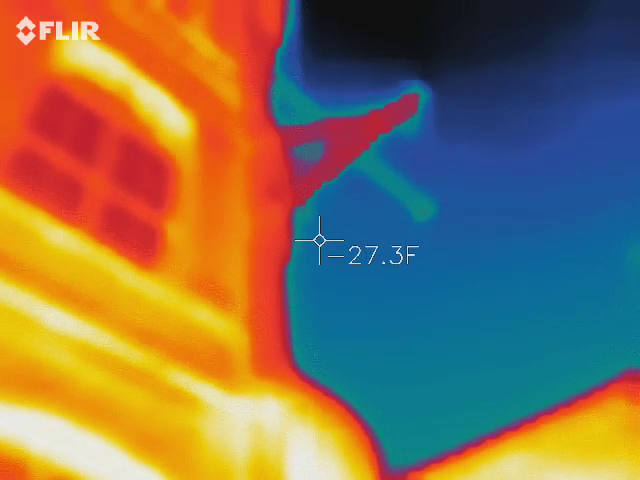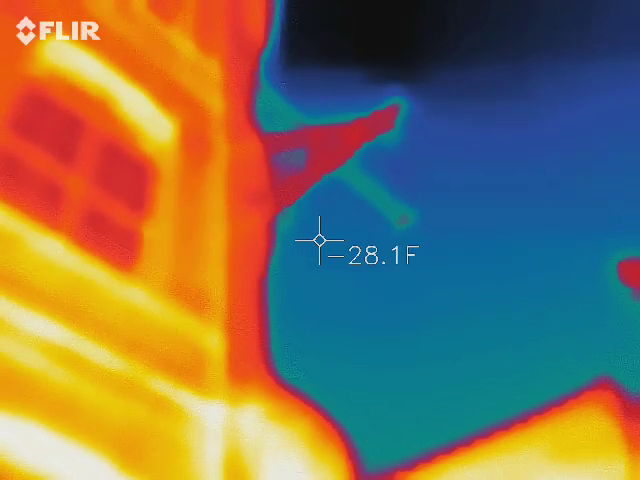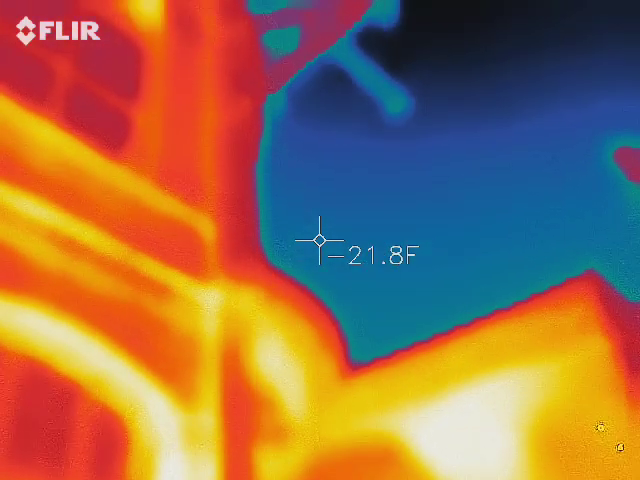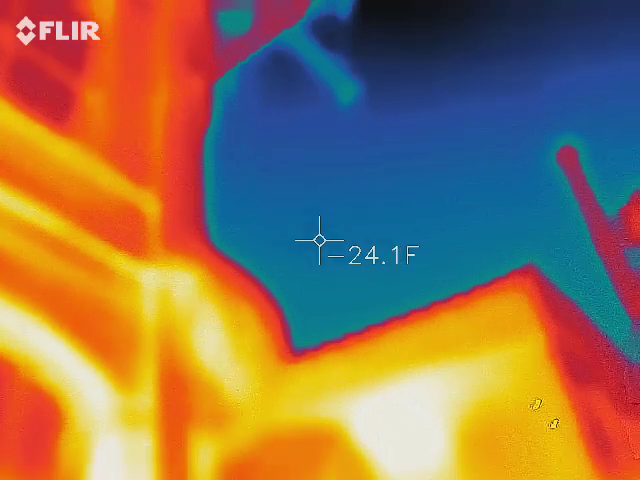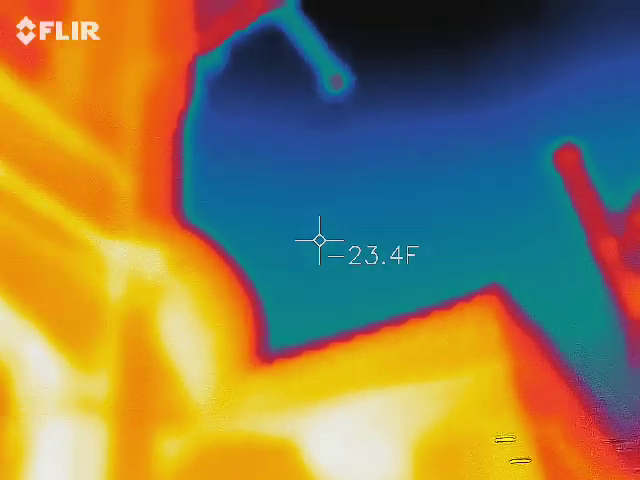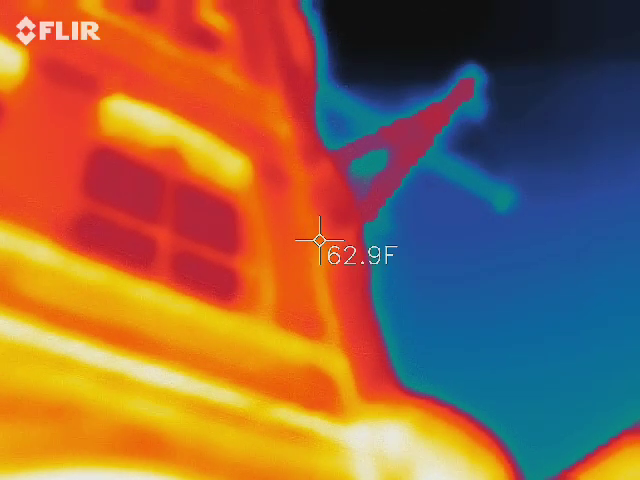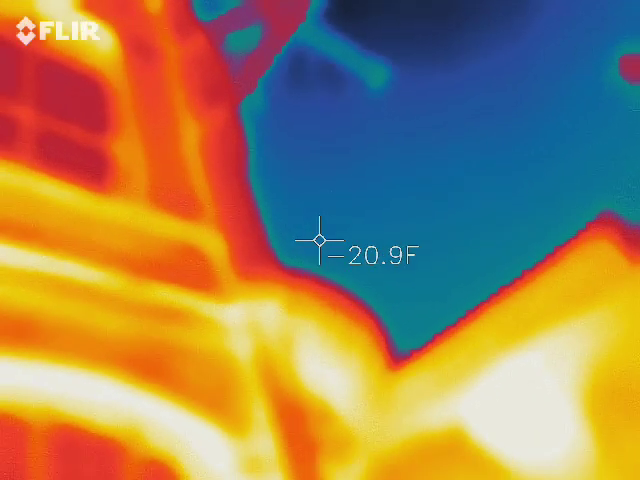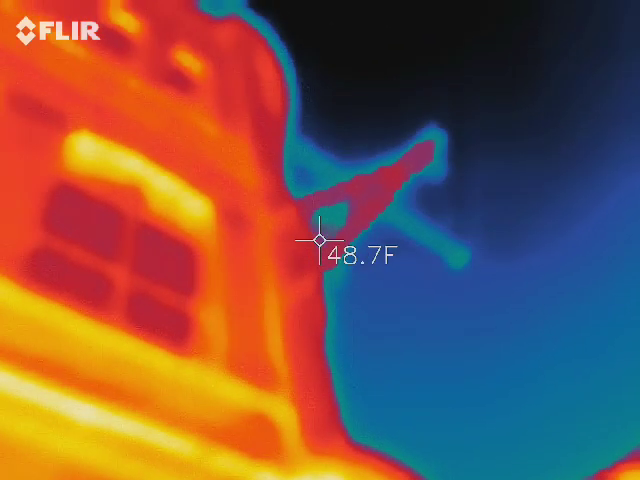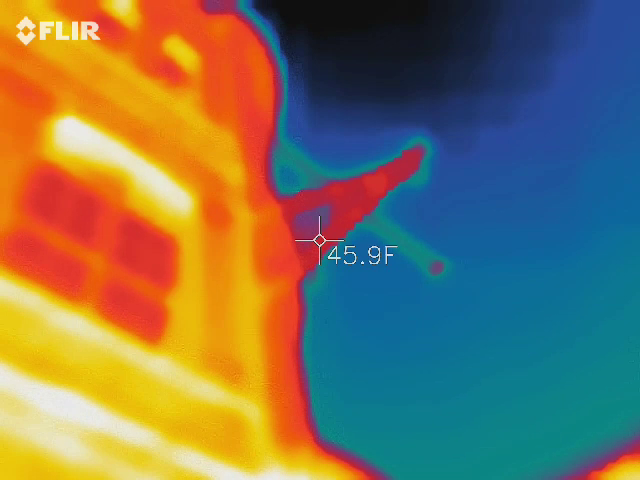Okay, so why is it saying minus 27 degrees? Where? Right below that steel. Look. Probably getting part of the cold air. You're in the open air, it doesn't know what to do with it. It doesn't know where to land. You've got to remember, it doesn't see in 3D. True. So it just keeps going out into space. So it's like minus 20 degrees in space right now. Let's go with that. Okay.